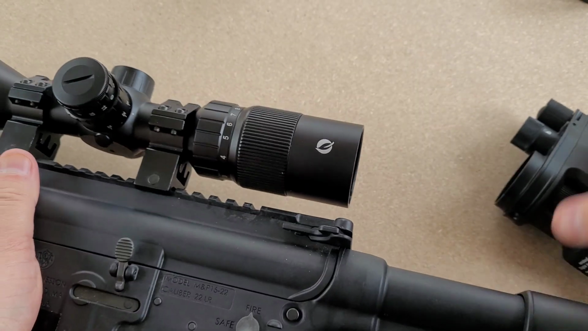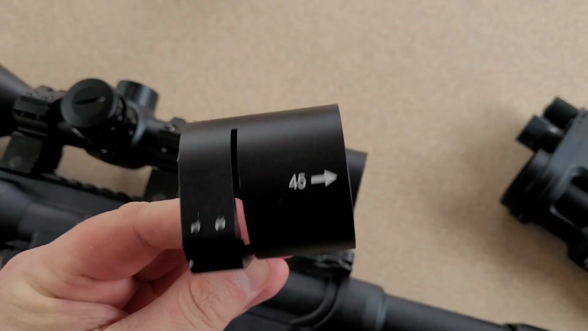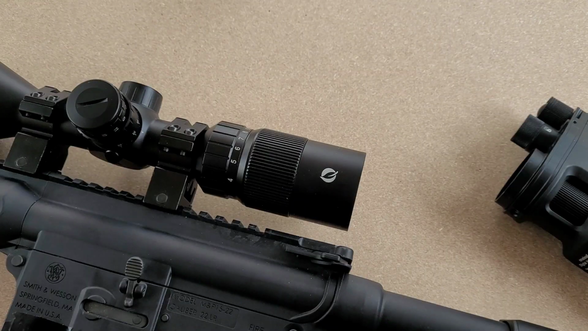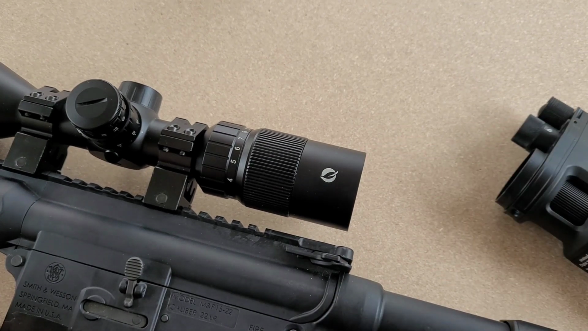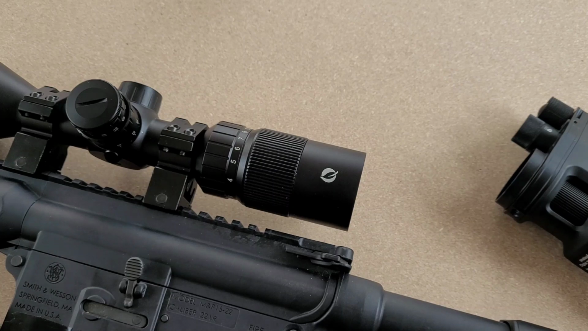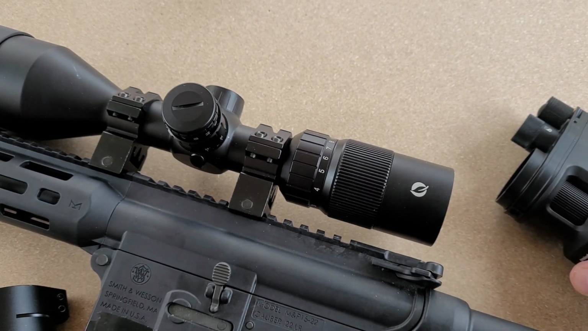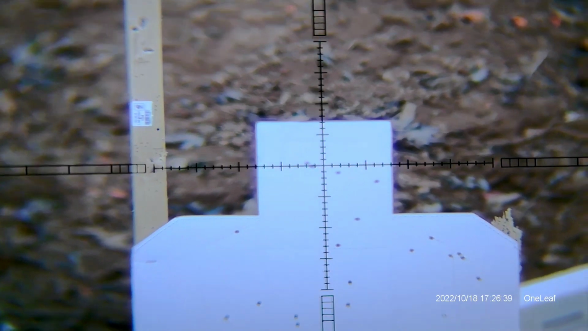Now that's not going to be an issue if you're using this adapter, because you can put this on your scope however you want to, and you can change the way it's aligned. But on here, I could not figure out a way to actually change it so I could get the connection to align correctly. So when you see the video in just a minute, it looks like the crosshairs are canted, but they're not. The scope is actually sound. It's just the connection. Now here is some of my shooting video.